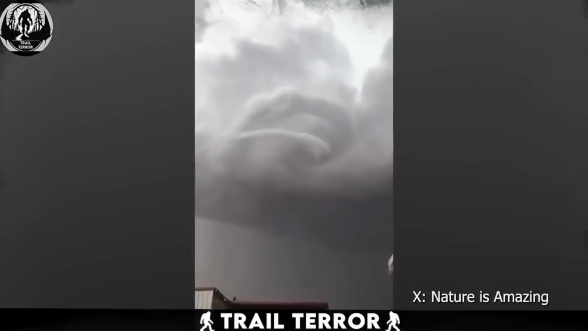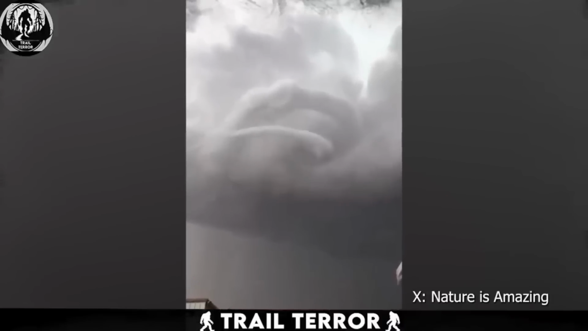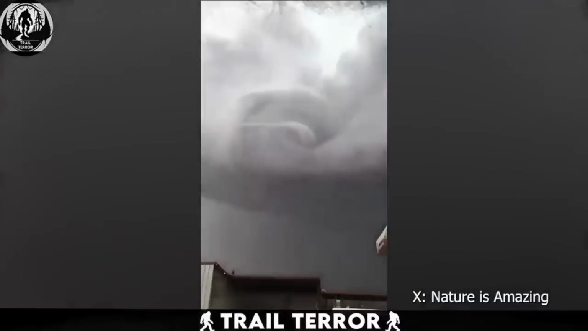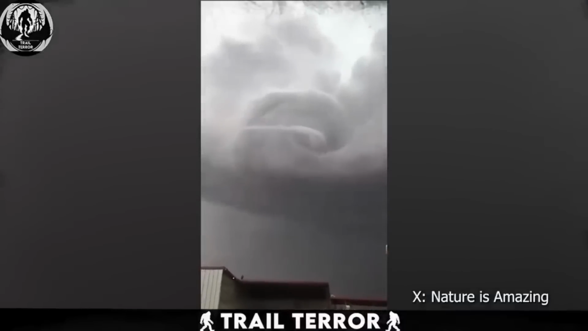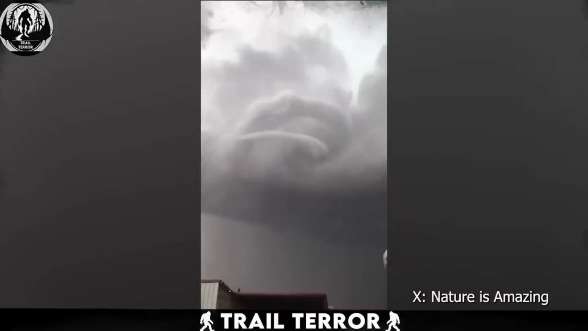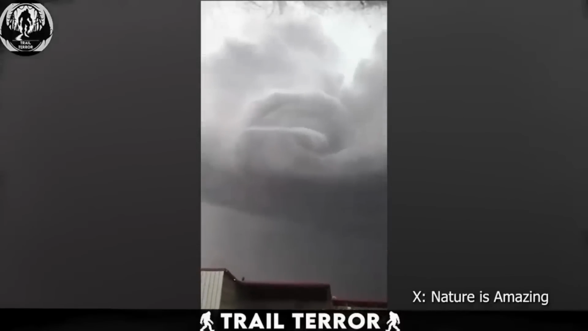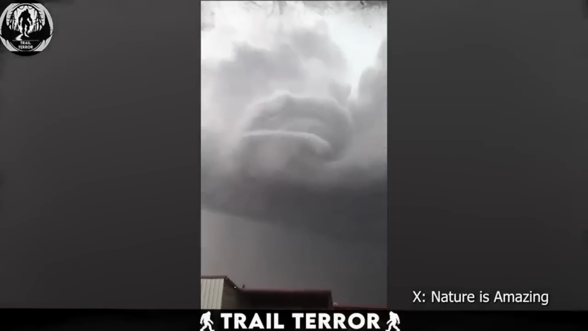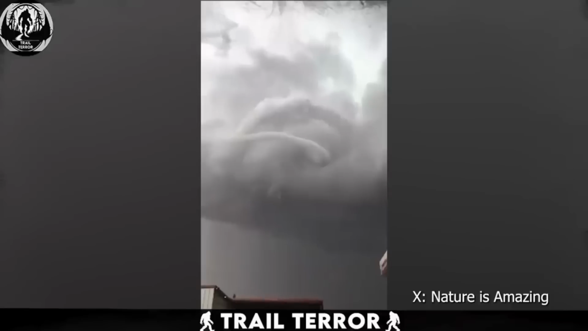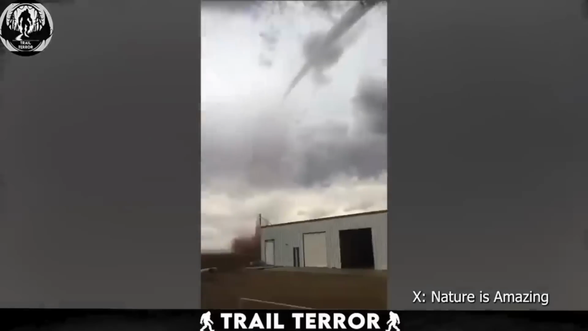This next video may seem like a scene straight out of a science fiction movie, but brace yourself because it's the real deal. Hailing from Texas, this footage captures the awe-inspiring yet chilling sight of a powerful tornado's formation. As the clip begins, the sky looms ominously dark with swirling clouds hinting at the tornado's impending birth.